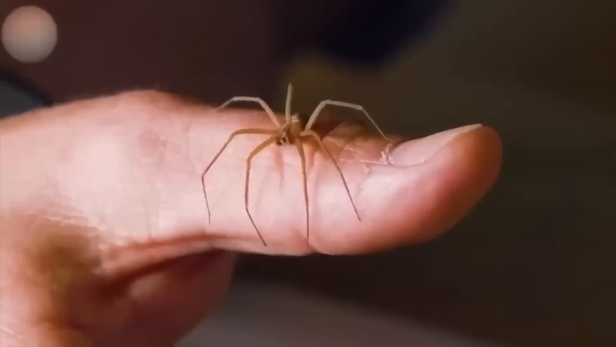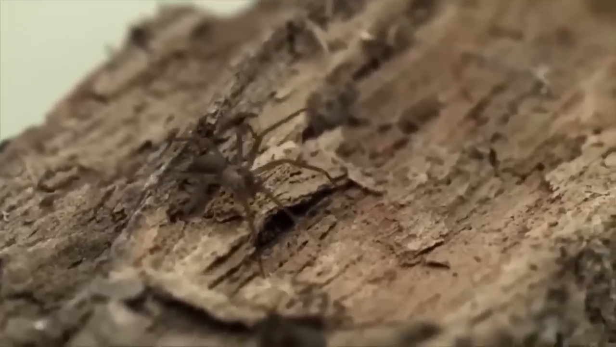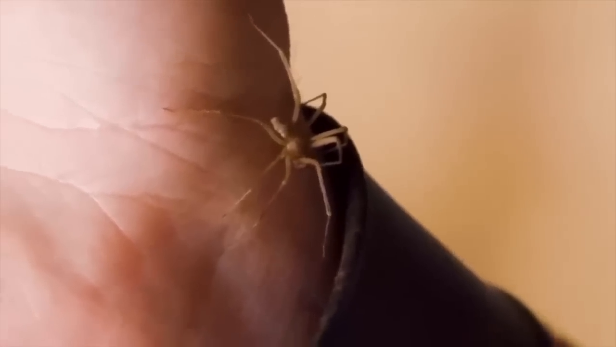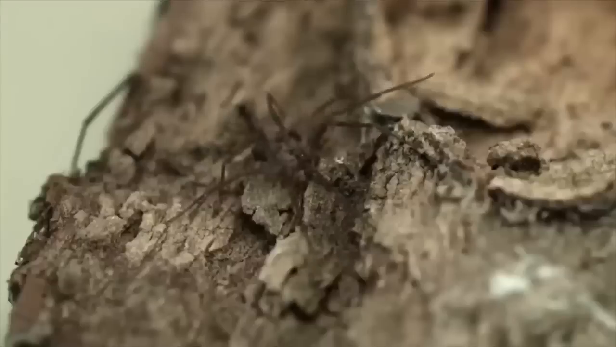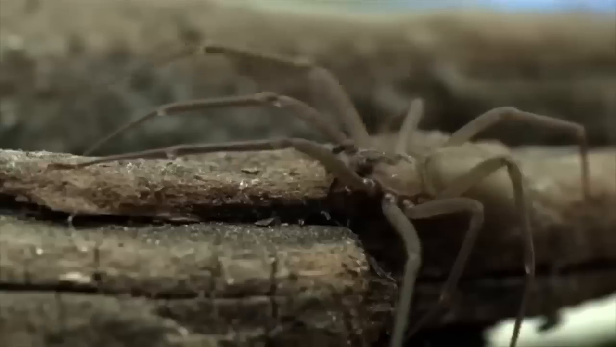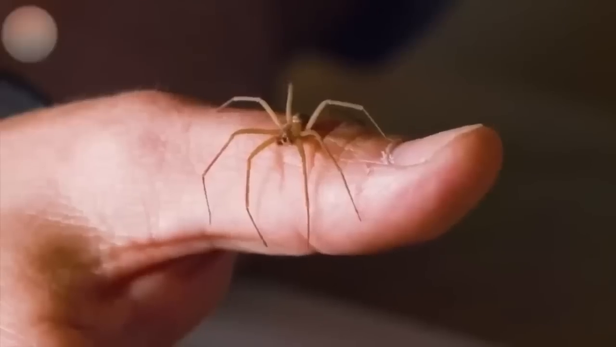This 8-legged terror is a master of disguise, blending in with its surroundings and striking when you least expect it. Its venom is like a slow-acting time bomb, silently eating away at your flesh until it's too late to stop it. And don't be fooled by their size. These tiny terrors can bring down a full-grown adult with just one bite. So watch where you step and check your shoes before putting them on, because the brown recluse could be waiting to strike at any moment. Stay safe, my friends.